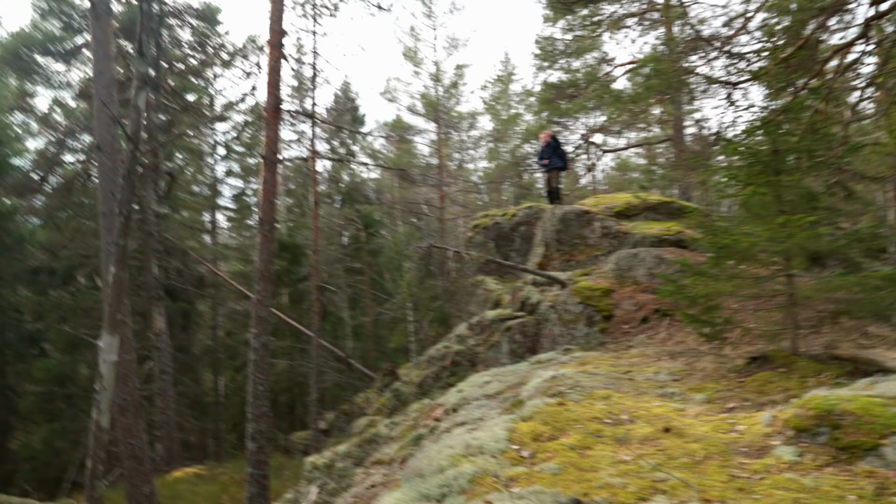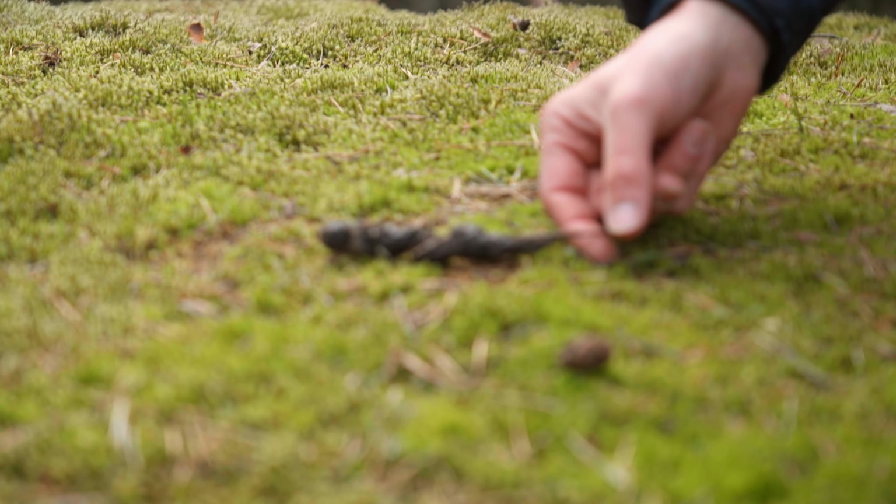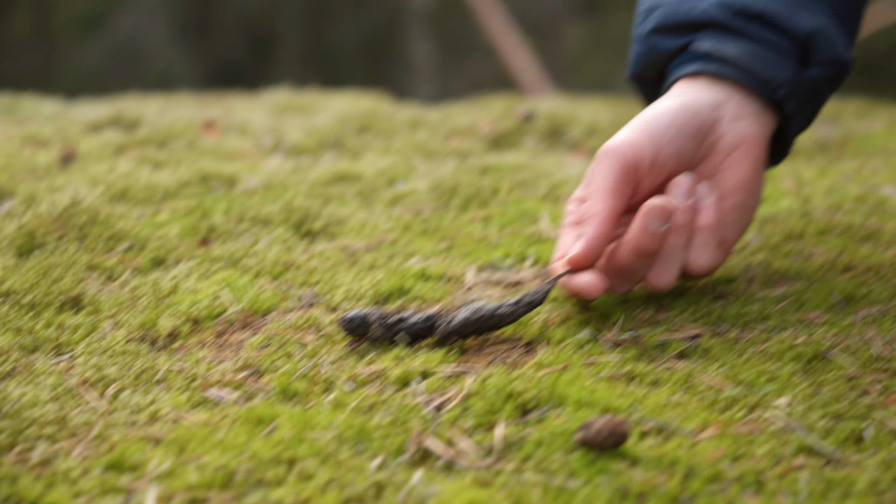Ed, up here. Look at this. Wait for me. Oh, yeah, I'm stuck on a tree. Careful. Oh yes, the tripod and the bag. There you go. Look at this. Look at that. Well, this is very exciting.